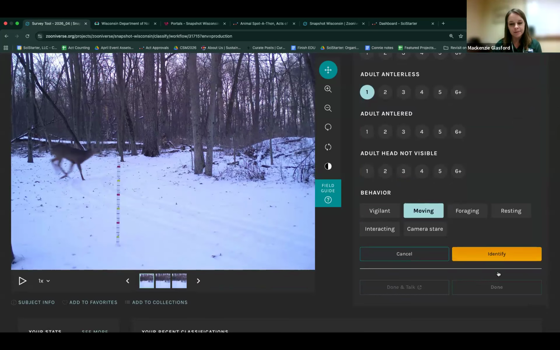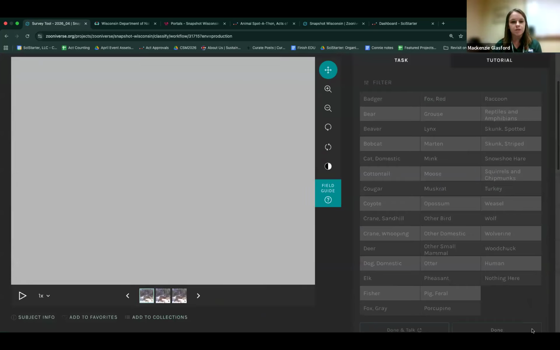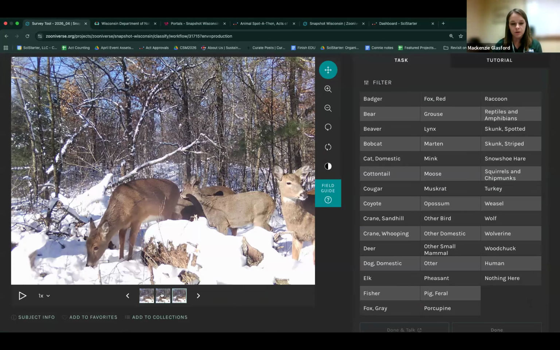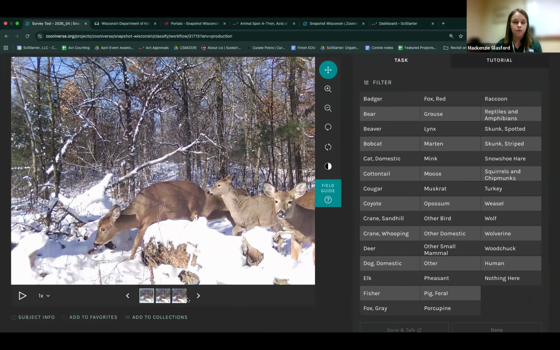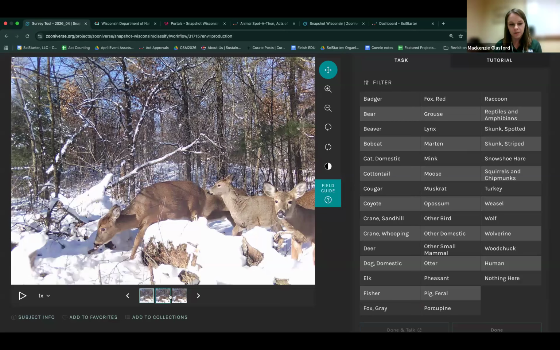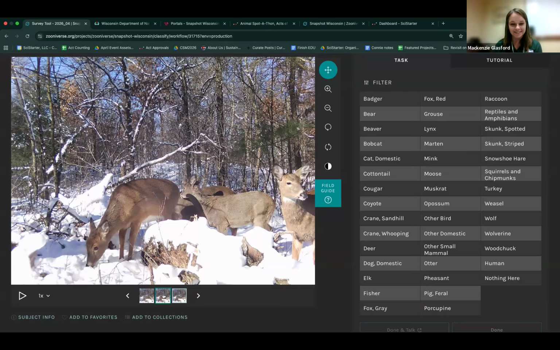The volunteer management team also provides expert classification. Certain species can be trickier to classify than others. Wolves, for example, can be pretty tricky, so those photos go through further classification with our team. So we're more classifying that way rather than on Zooniverse.